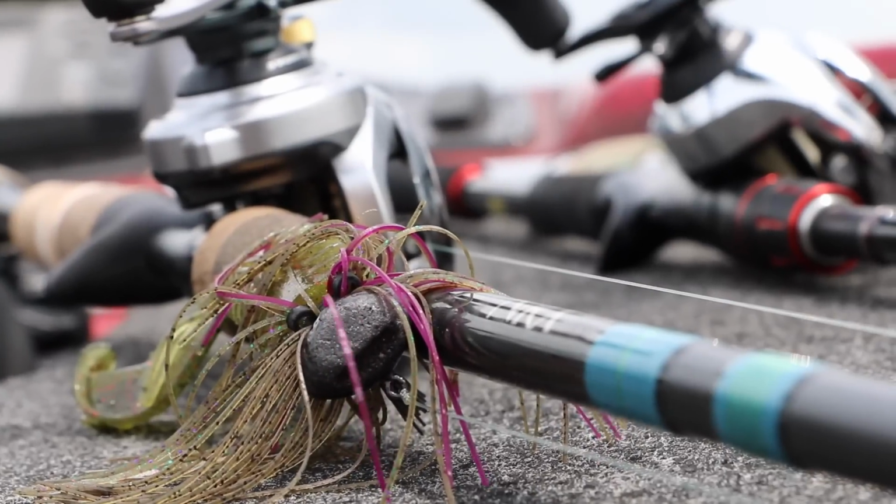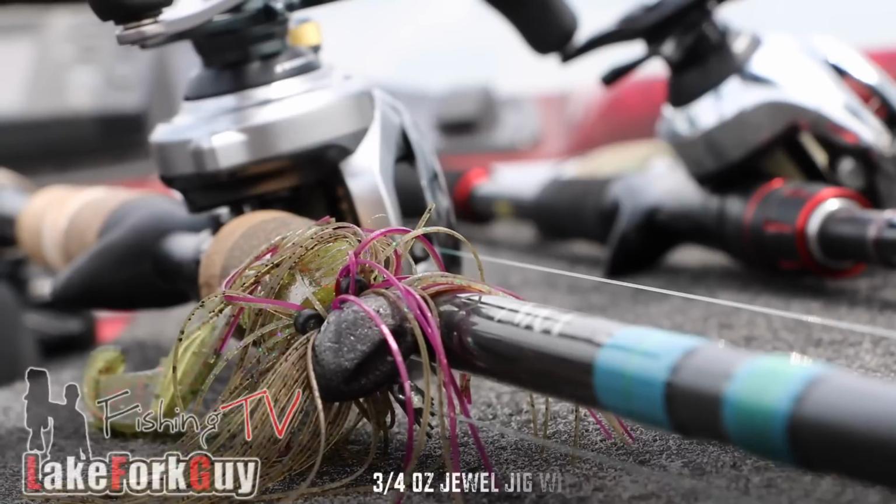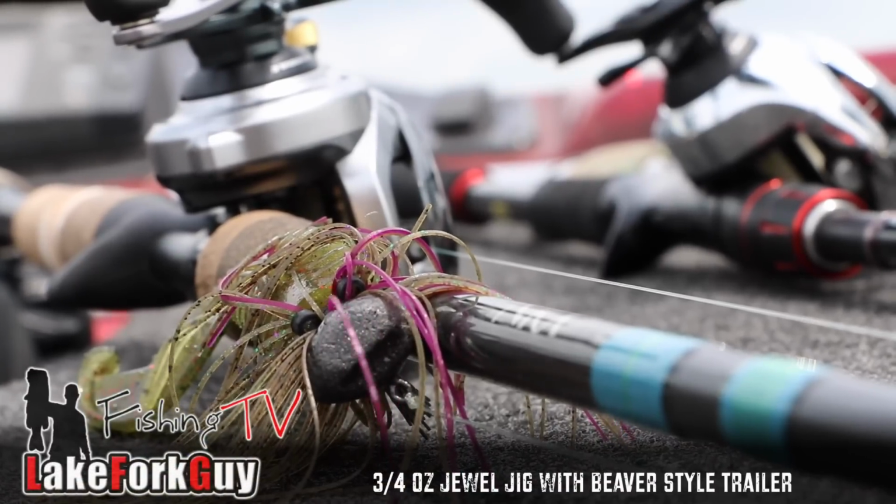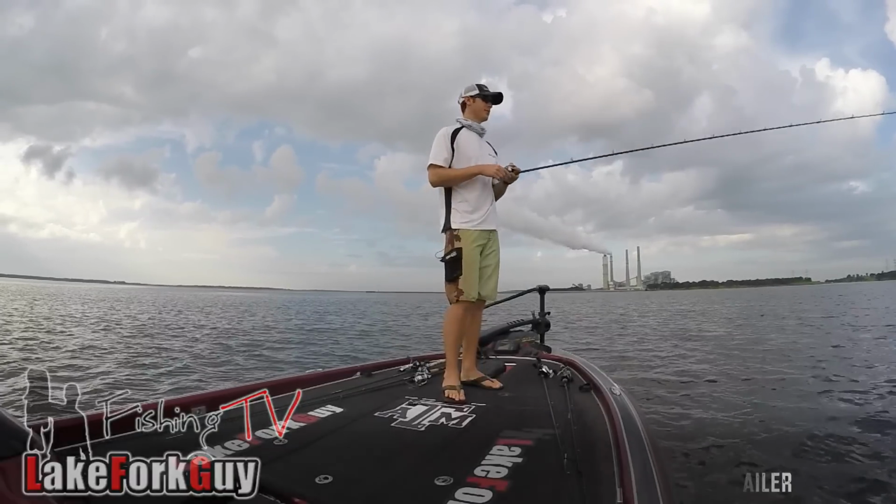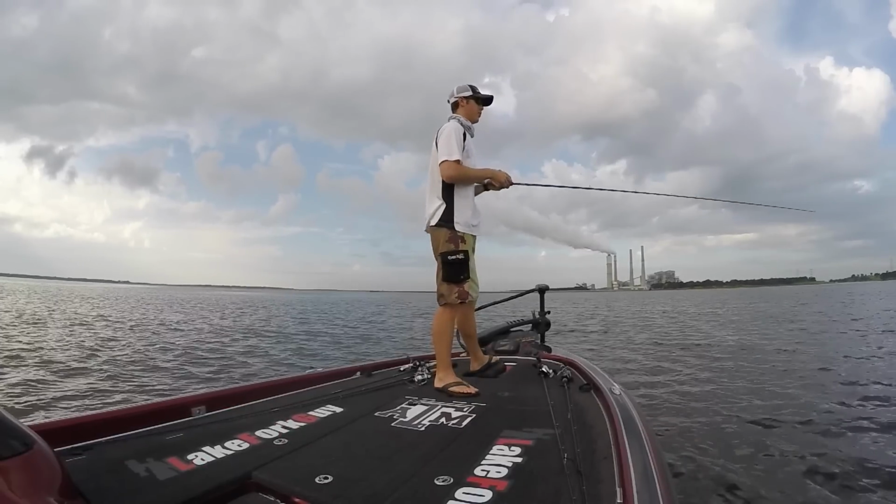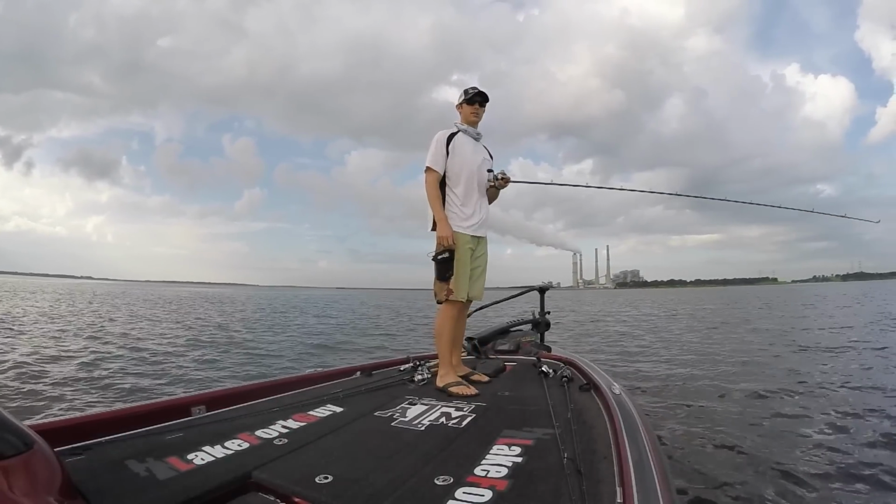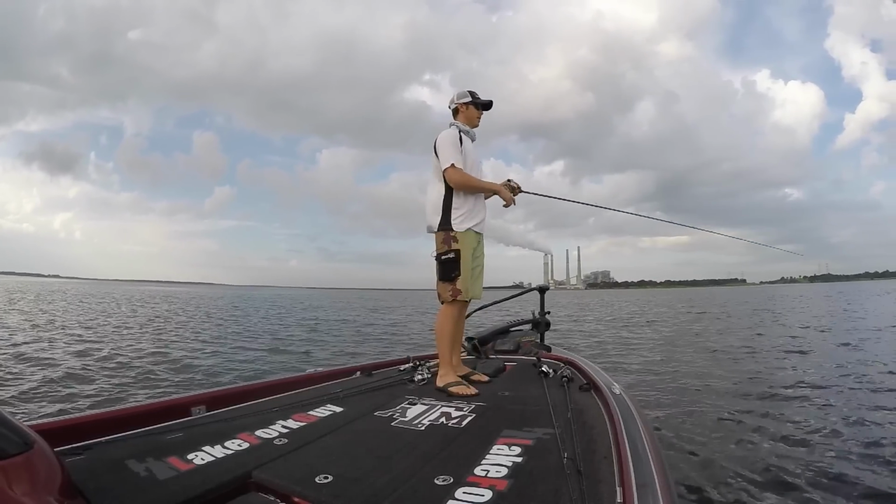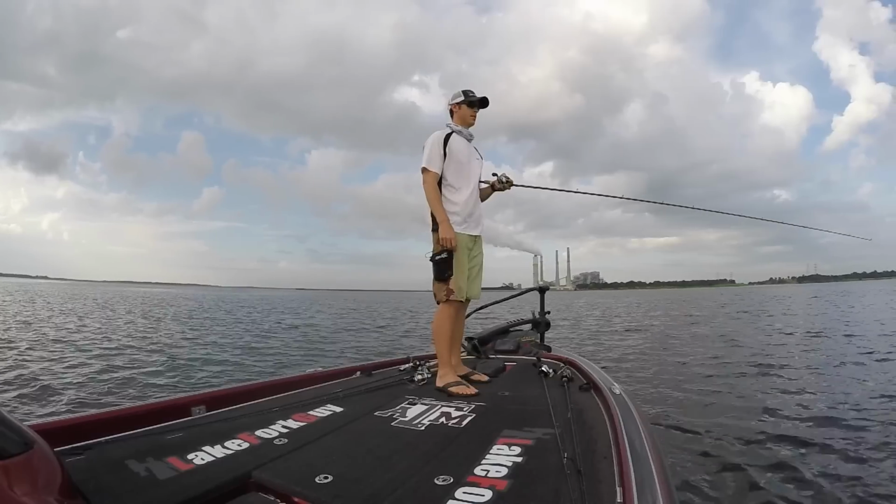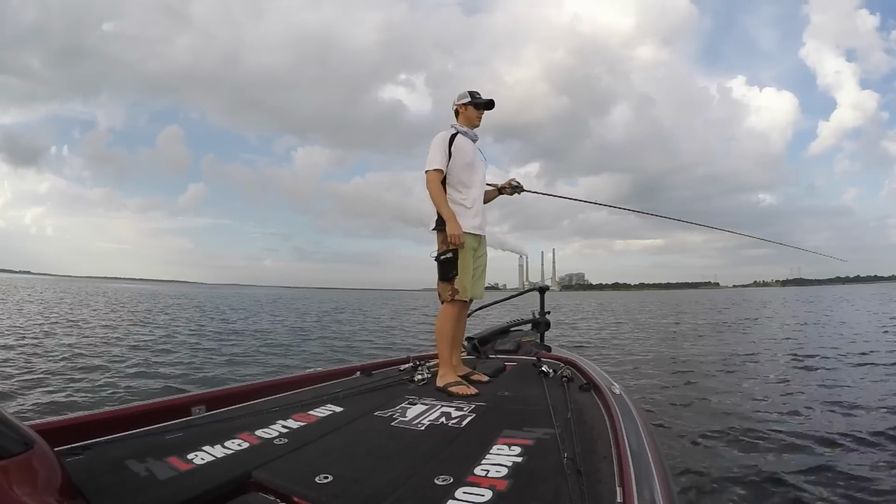First thing I'm going to start with is a football jig. I think there's a little bit of hard bottom down there from what I saw. For the most part, the fish are just kind of roaming around. But just start off with the football jig, see if I can get a bite. If not, I'll switch up, throw a little something else.